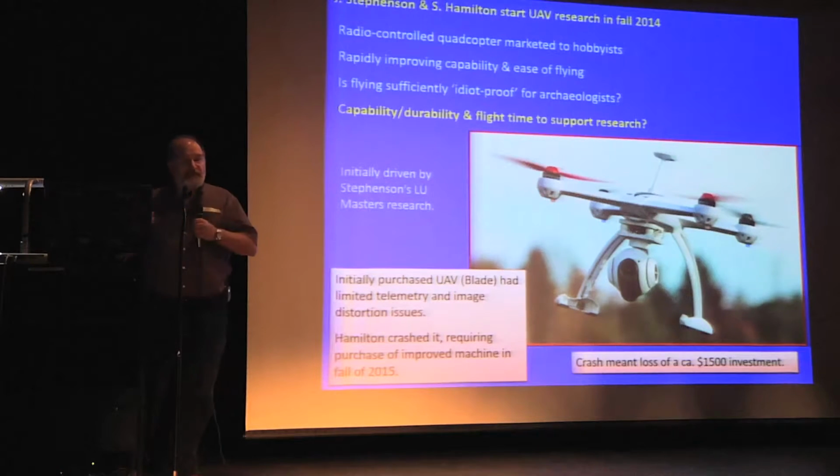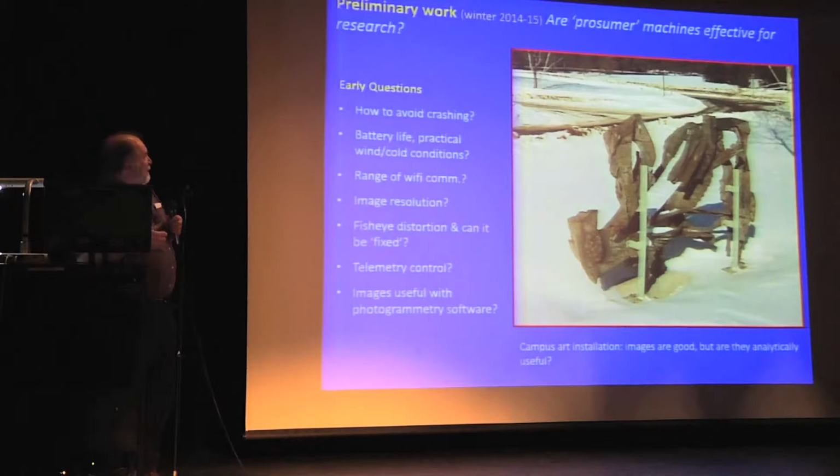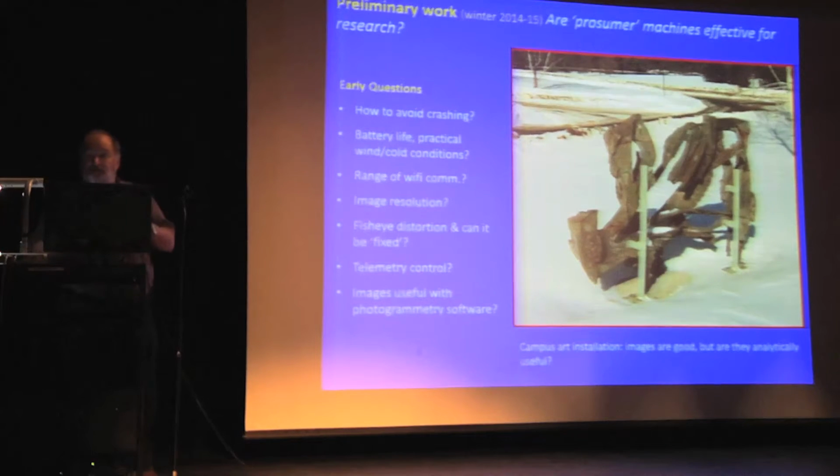The camera has a really bad fisheye. And, of course, it wasn't sufficiently idiot-proof, and I crashed it and broke it. It was not a happy day. Here's some of the results of the initial experiments before I broke it. How hard is it to crash? Well, it's not very easy to not crash it, shall we say.